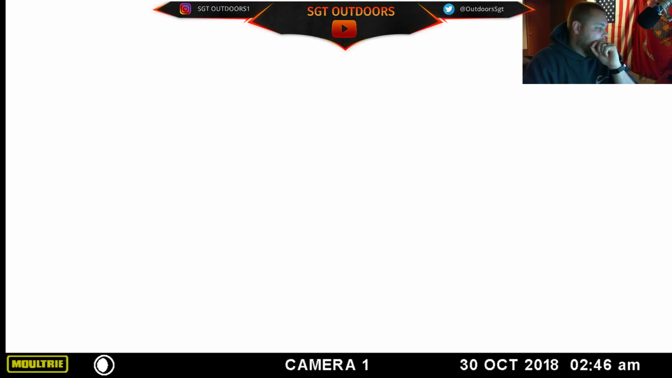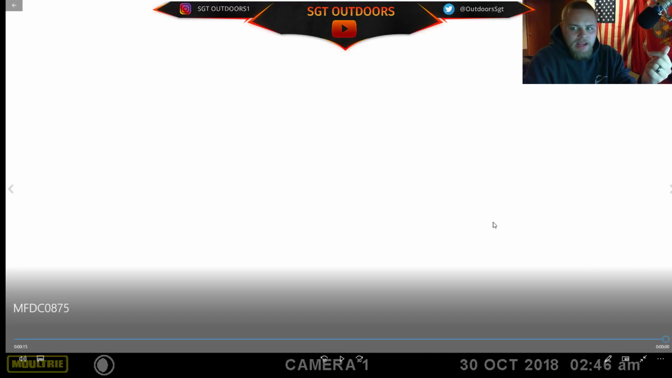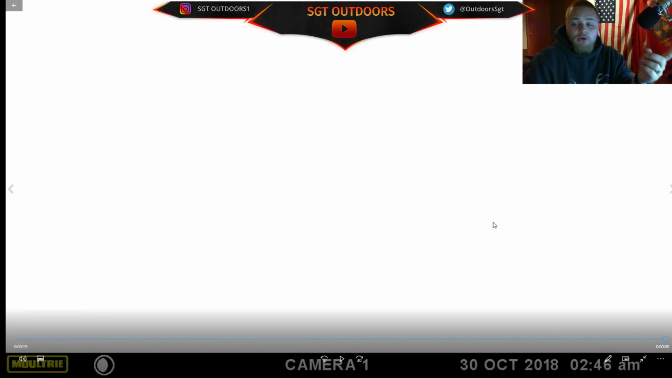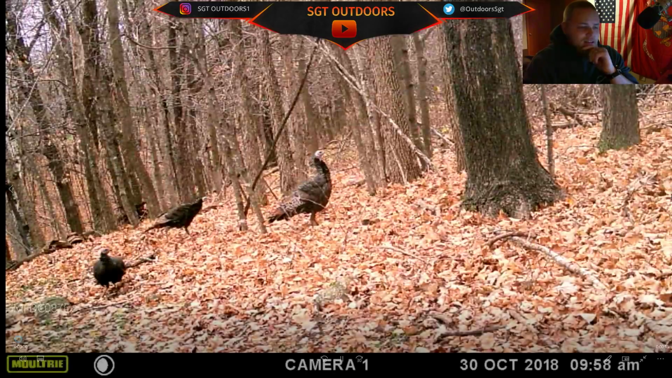I actually don't get a lot of leaves or limbs triggering my cameras. The Wild Game Innovations are pretty good at it. It's got to be a lot of movement or the tree it's on. The biggest one I see is when the tree it's on moves. It'll trigger my cameras a lot. That's usually what I end up seeing.